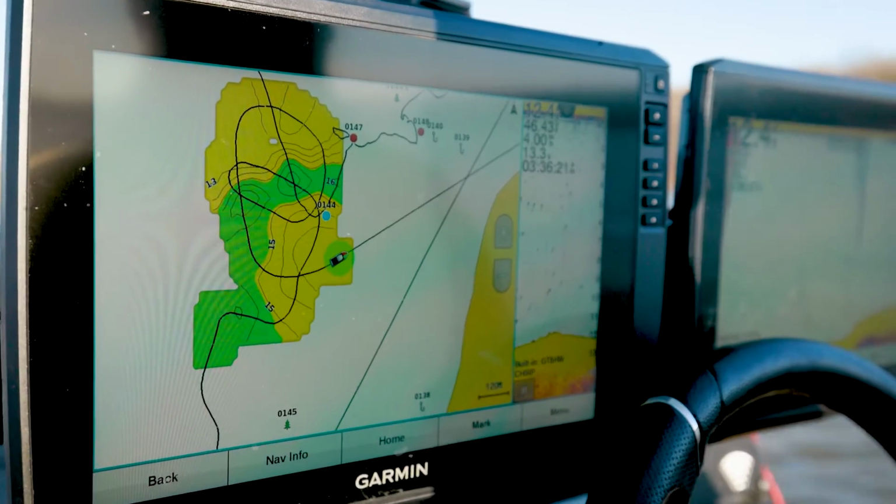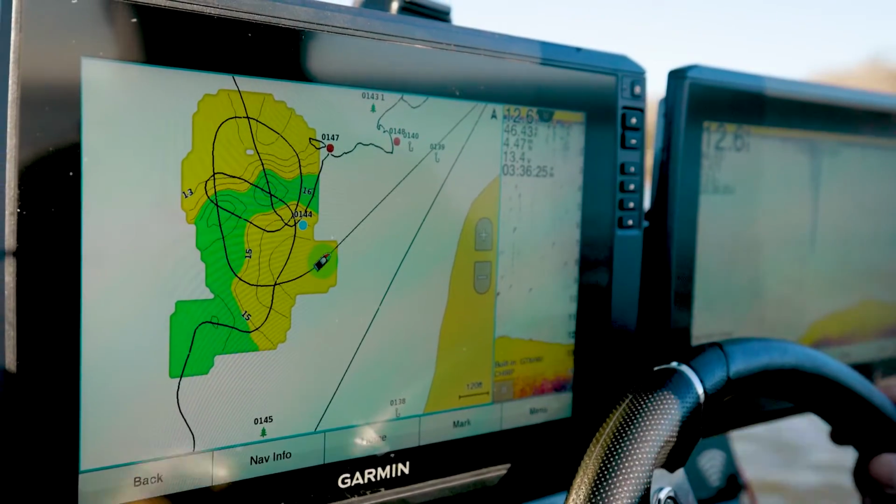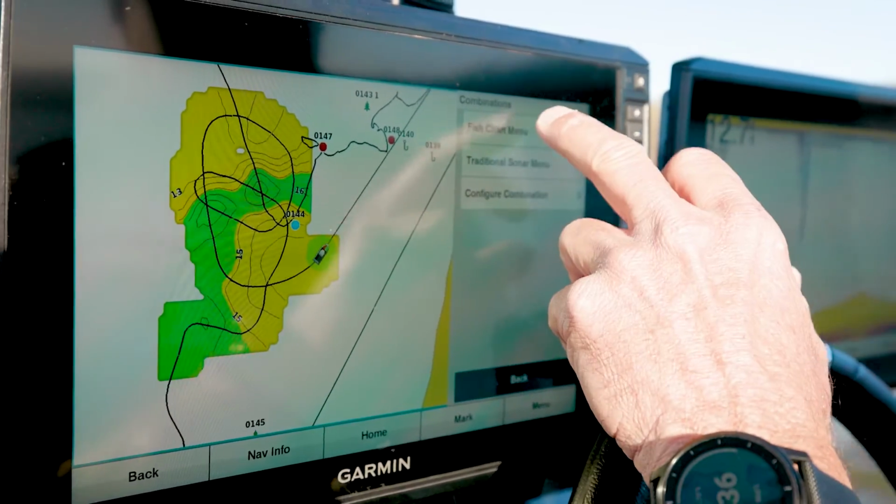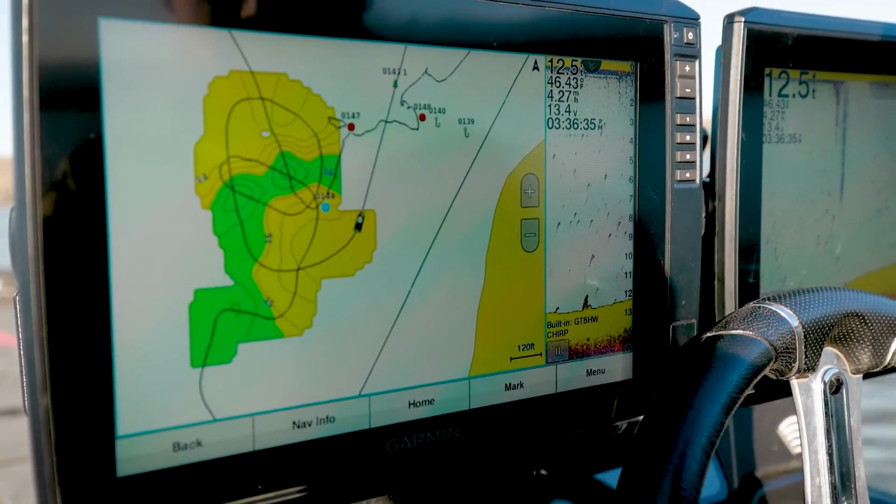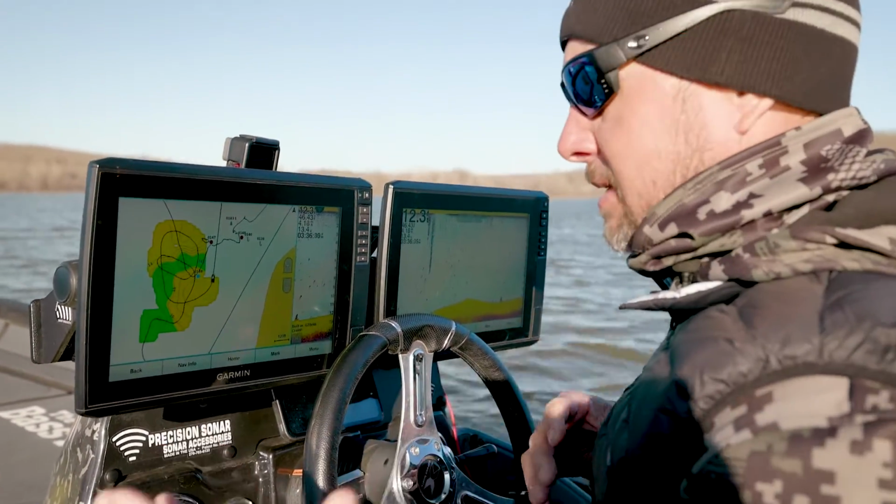So it works while you're fishing or also just idling. Once you're done with the entire lake or the area that you're fishing, to turn this off, all you've got to do is go back, menu, fish chart, quick draw, and then stop recording. And there you go. Then you can save it, send it to your buddy, like I said, whatever you need to do.